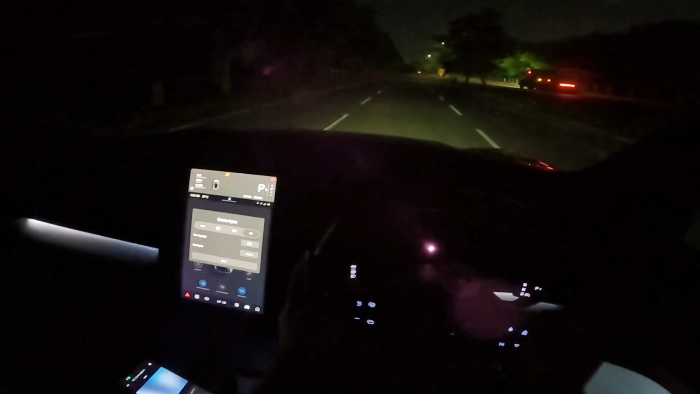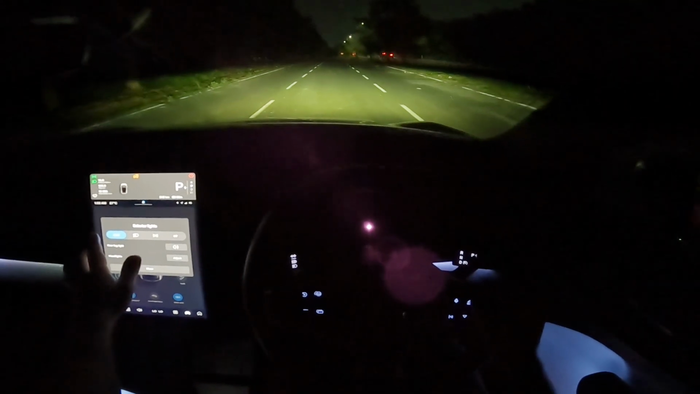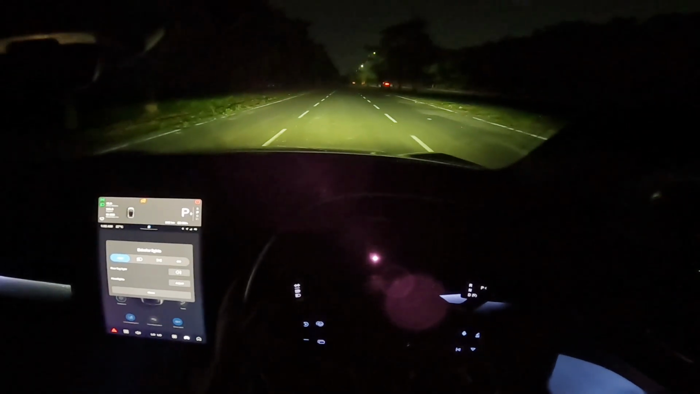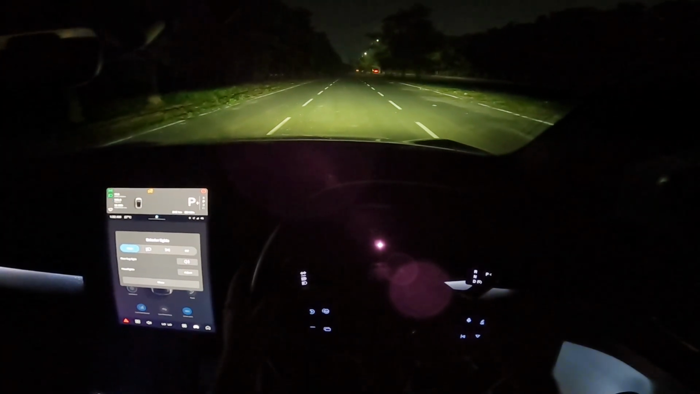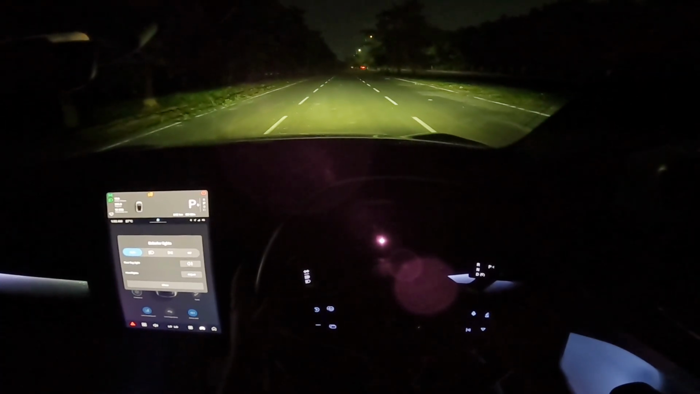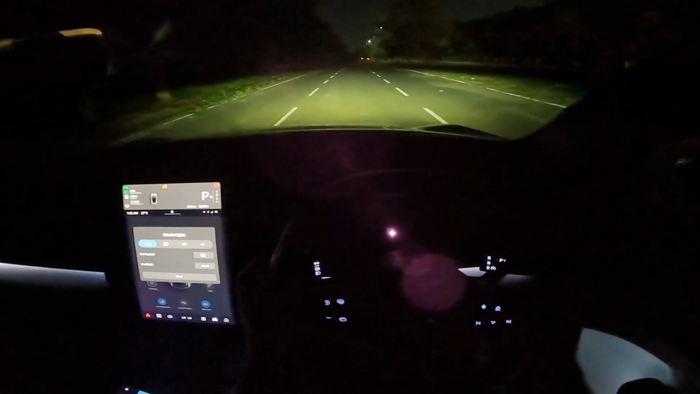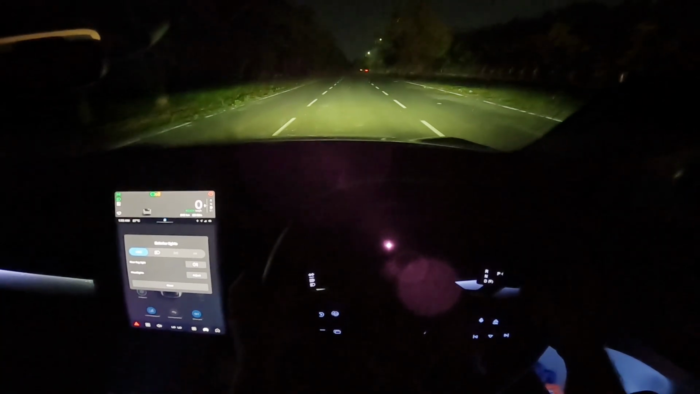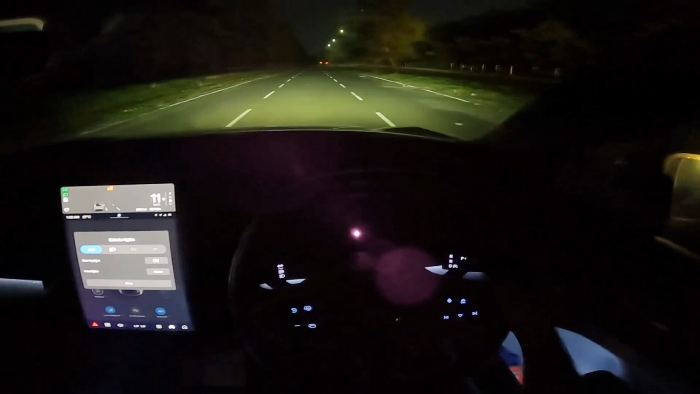Alright, so this is how the road looks, and ta-da! That's the low beam. That's the low beam plus high beam. Low beam only. Low beam plus high beam. We'll leave it on auto for some time. And here we go.